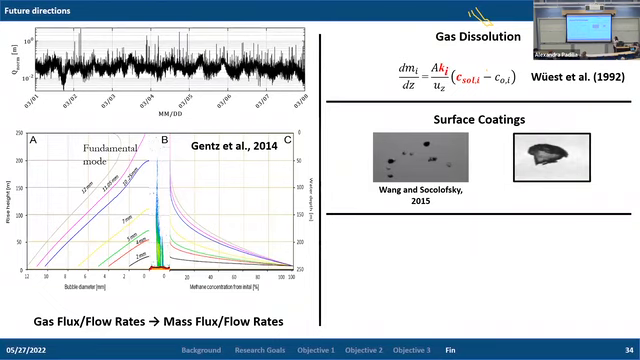In particular, understanding how surface coating affects these parameters, such as hydrate, which we've touched briefly on here, but also in the case of platform Holly, where there's a lot of oil mixed into the water column, into the release of the bubble in the seep site itself. Understanding how surface coating from oil-coated bubbles is going to affect parameters such as the mass transfer coefficient and rise velocity as well.